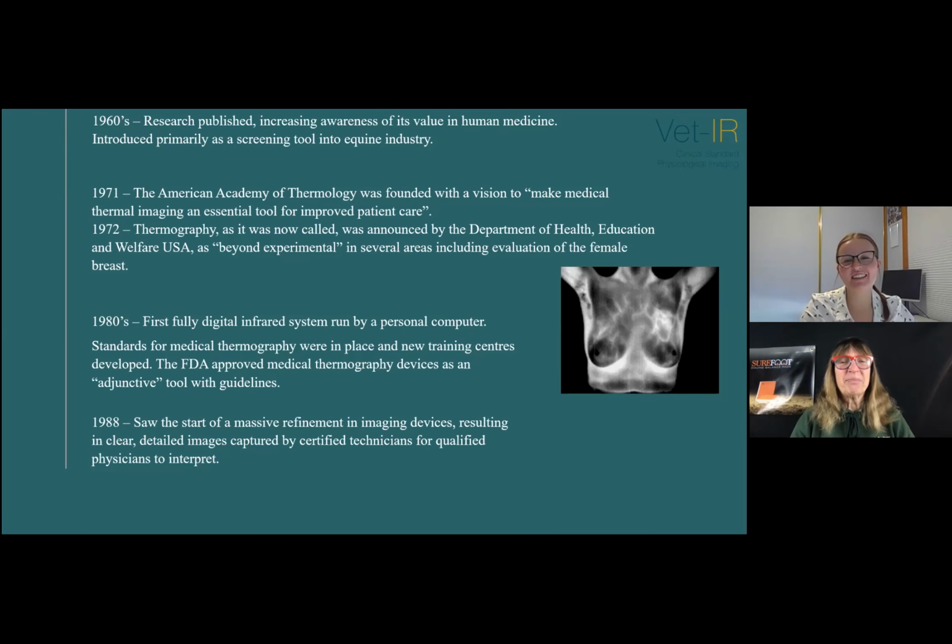And then in 1971, the American Academy of Thermography was founded, and they had a vision to make medical thermal imaging an essential tool to improve patient care. And then in 1972, thermography was announced by the Department of Health, Education and Welfare of the USA as beyond experimental in several areas, including the evaluation of the female breast. So helping with breast cancer.